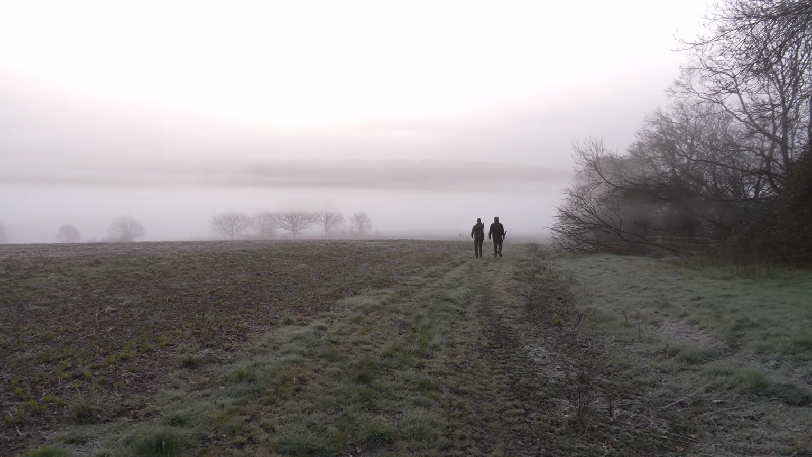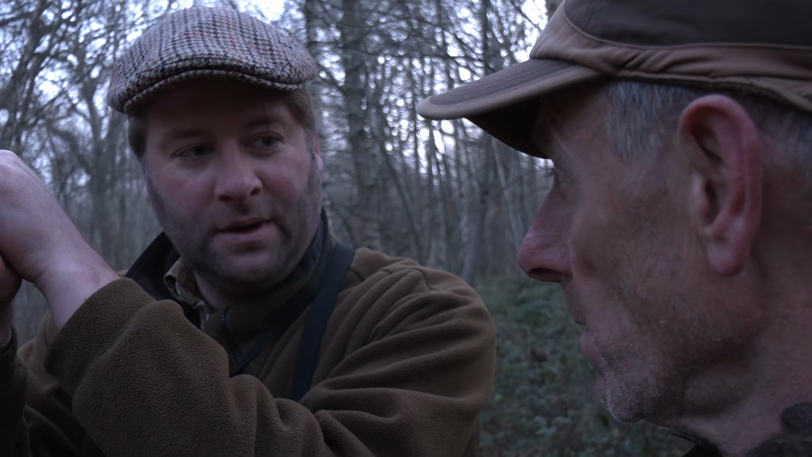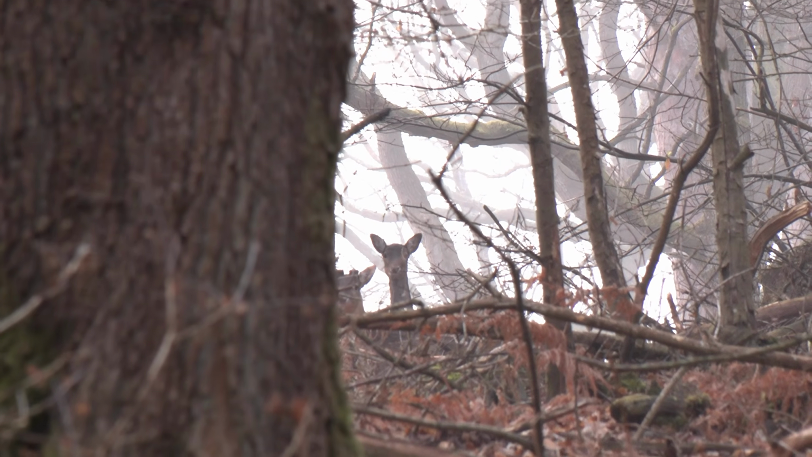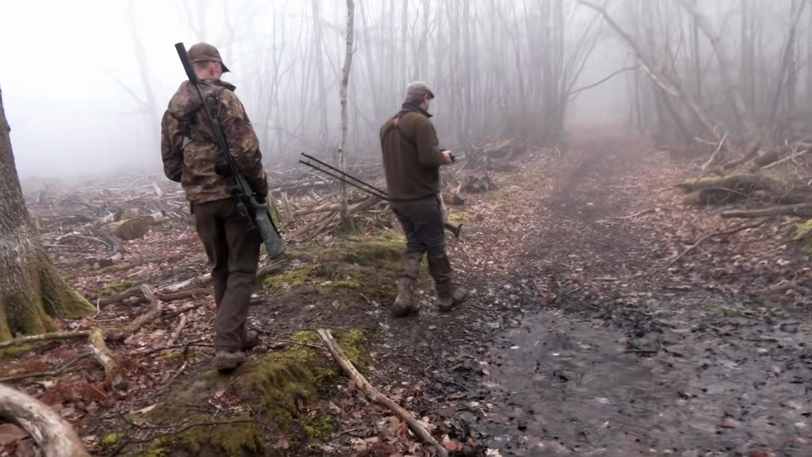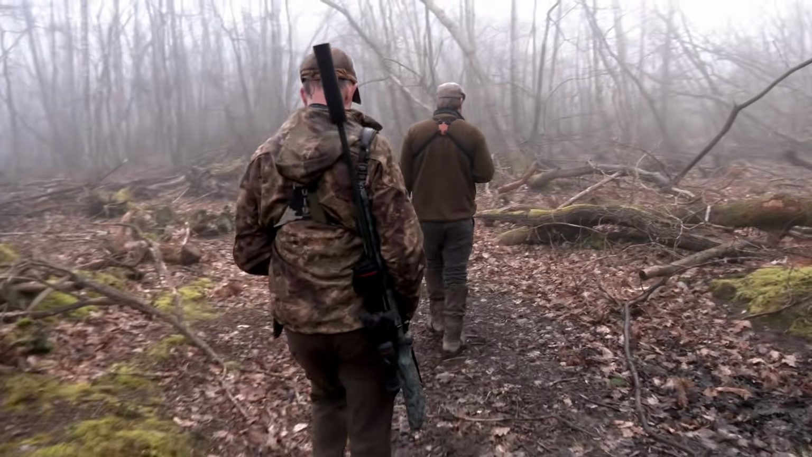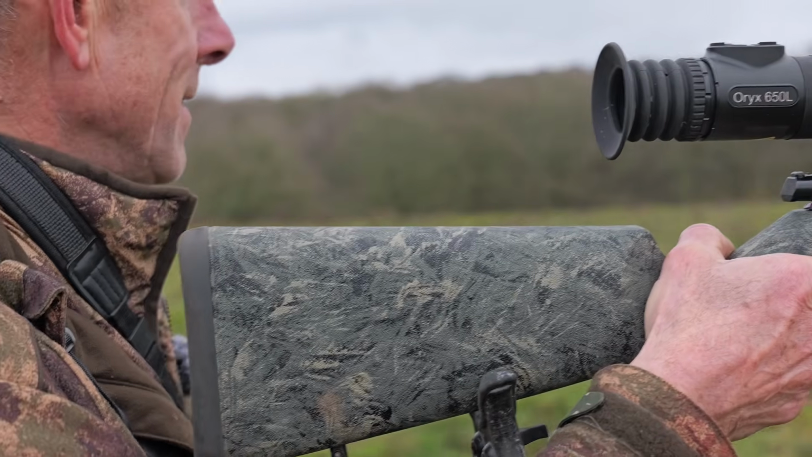Next up is Will, who's fitting us in between clients. He's got some lovely woodland to stalk through. A lack of wind and a mist that just won't burn off might cause us issues. Tim's got the Thermtec on a steel action straight pull in 6.5 Creedmoor. He first used this rifle on the stags in Mull in Scotland last year and is becoming a fan.